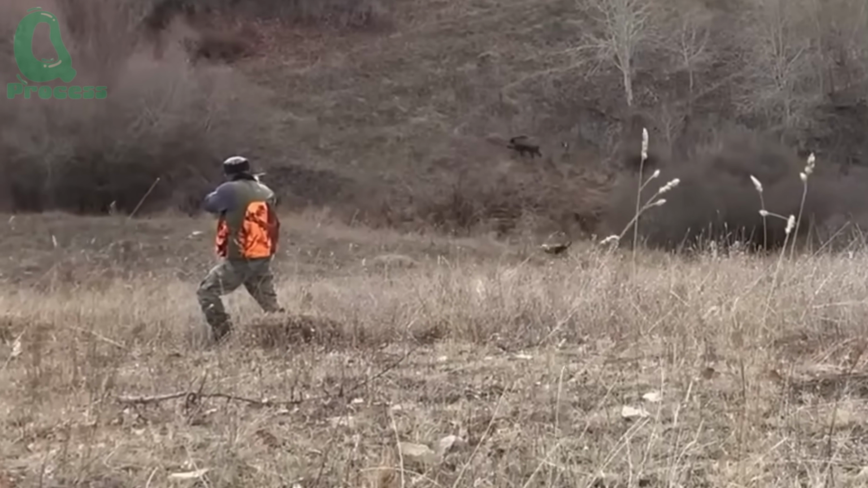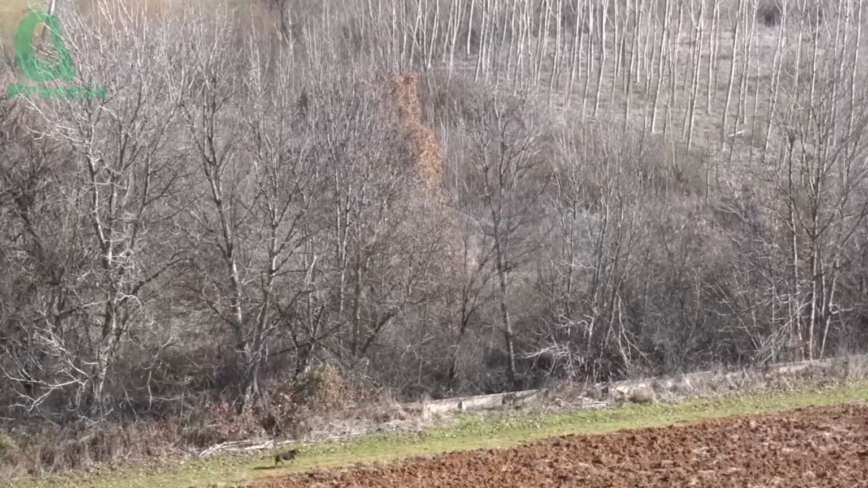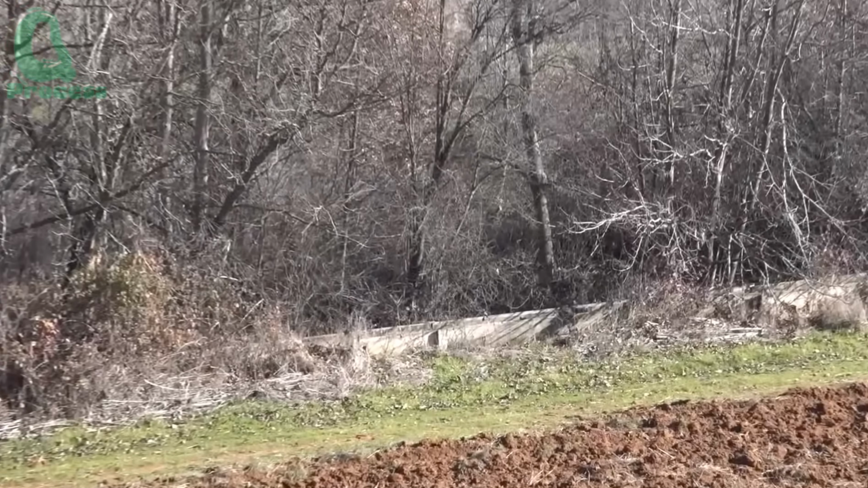Suddenly, a chorus of hounds erupted nearby, sharp and urgent. One hunter raised his rifle, waited for the shot, then pulled the trigger, but missed. The wild boar spun around and bolted into the forest, vanishing in an instant.